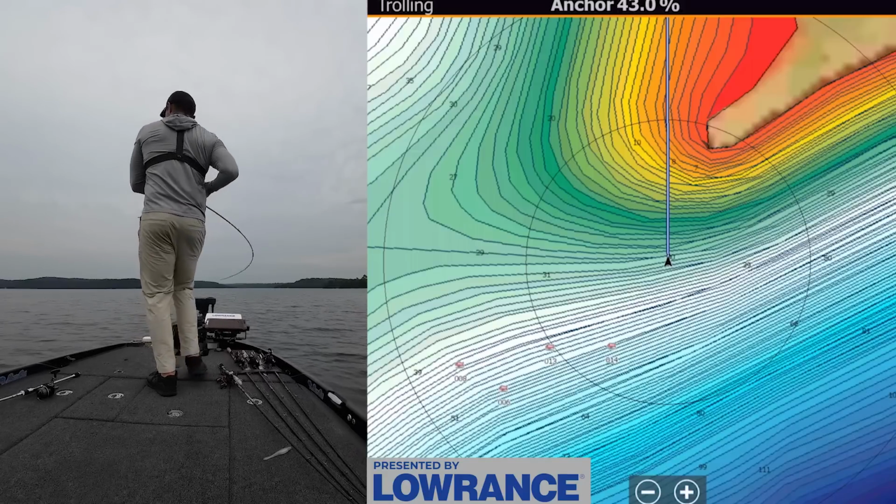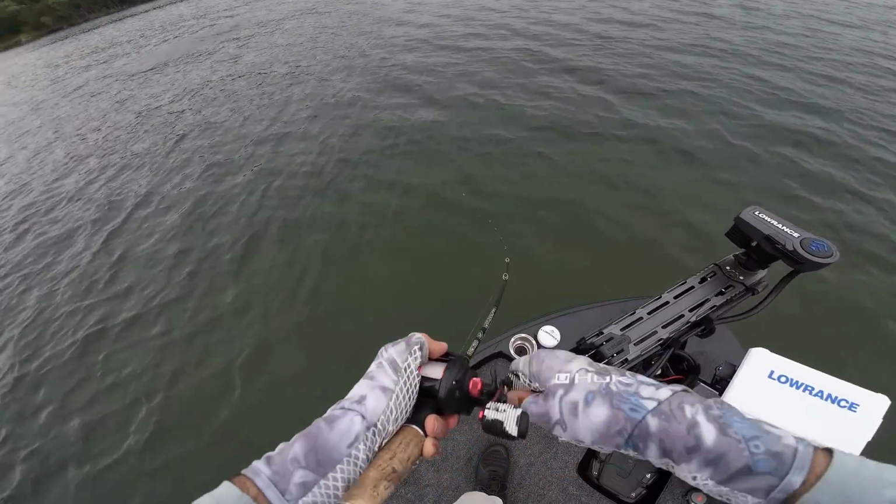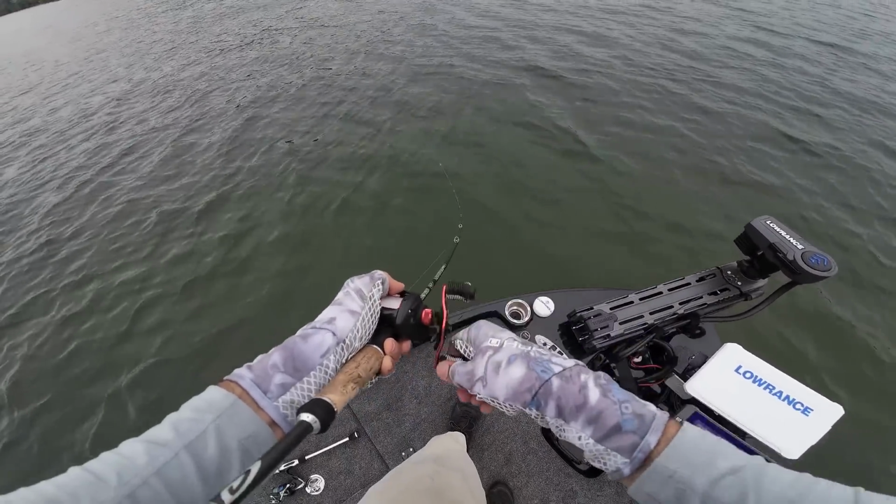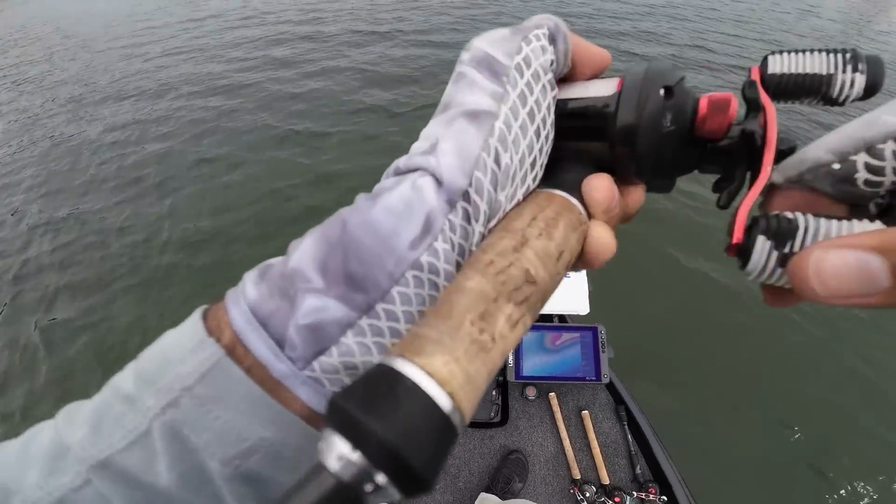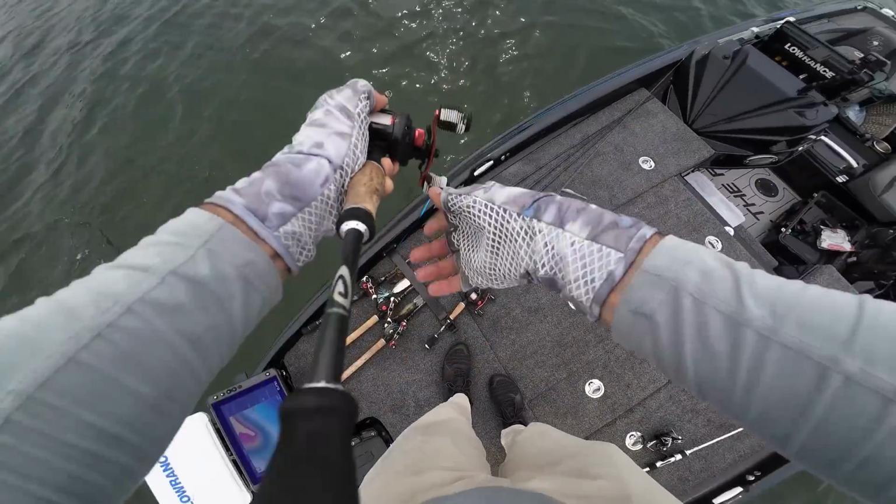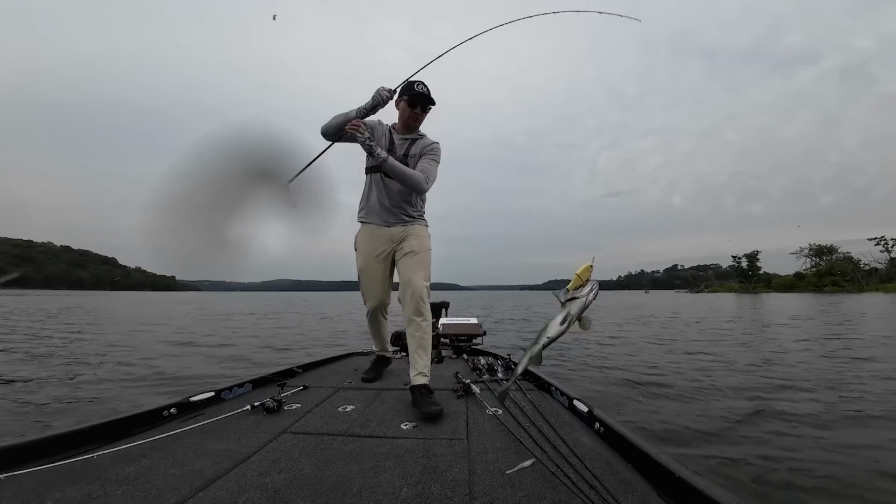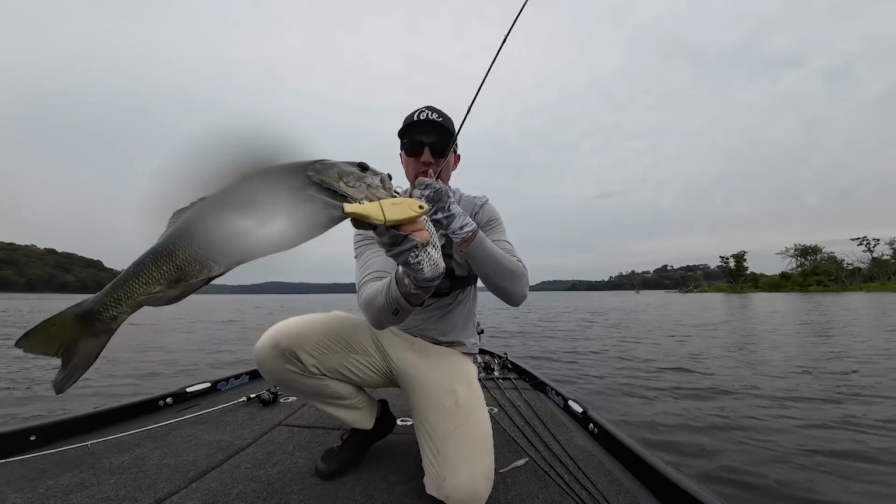Got him. There we go. Good one on the glide here. Nice fish. I had several fish short strike the Scamper Rig. They were just kind of not quite getting it, so I wanted to switch over to something else, and I had a feeling it was these smallies. A lot of times these smallies will slap at the bait, and these are good quality fish. I mean, really good ones. So I switched over to the glide.